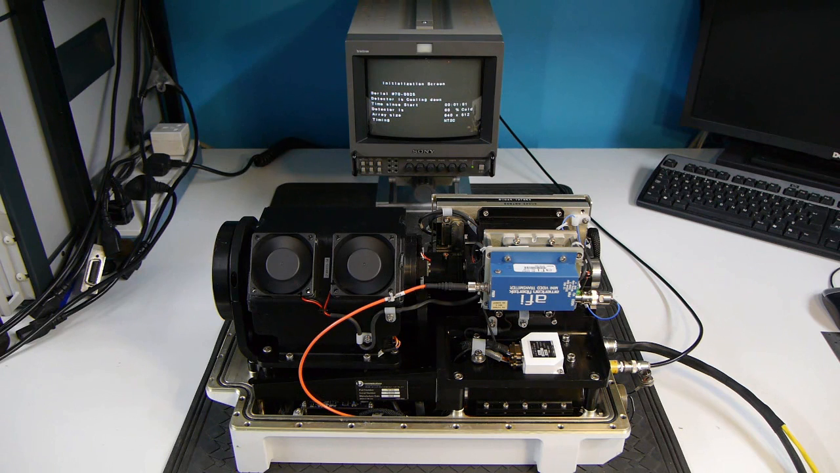The power consumption of this unit is around about 50 watts, and it's operating right now on 24 volts. The manufacturer's specified cooling time is 5 minutes, so I'll probably skip forwards a bit on this video so that we can see it working.